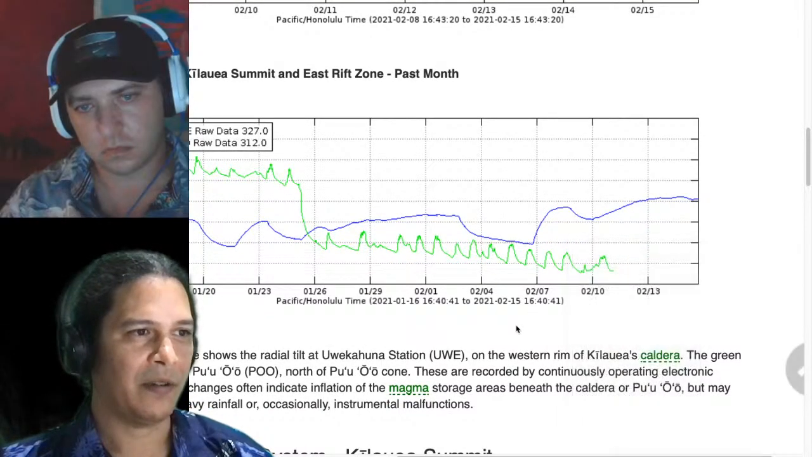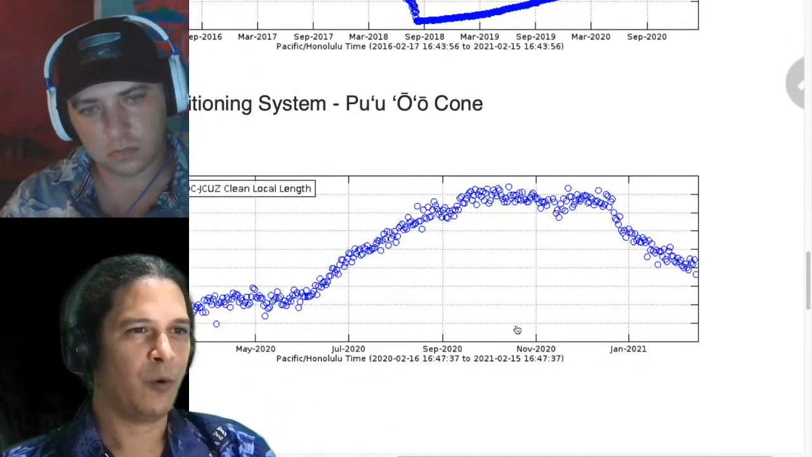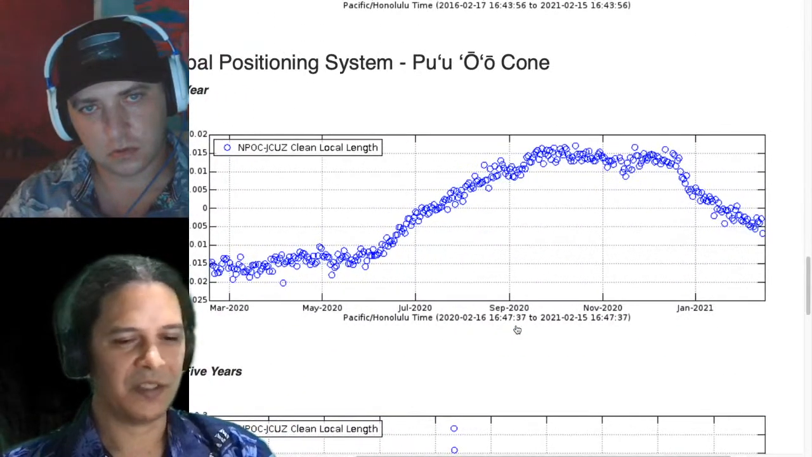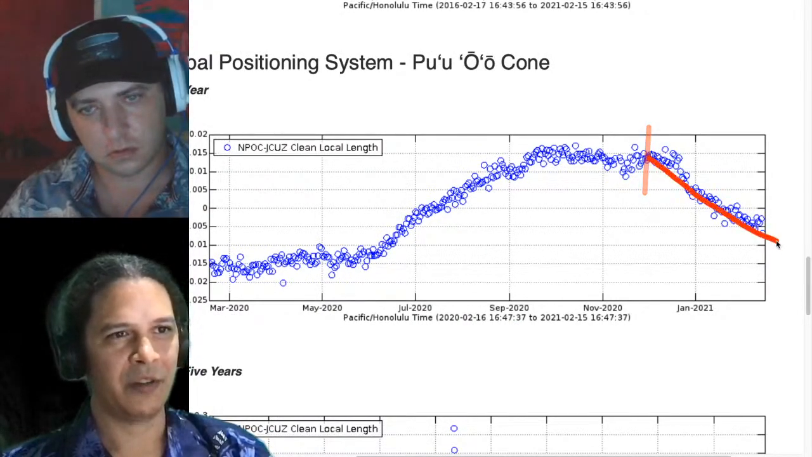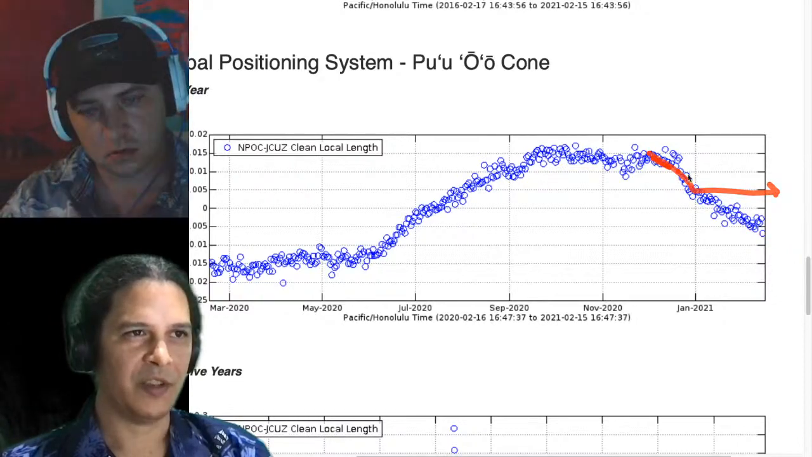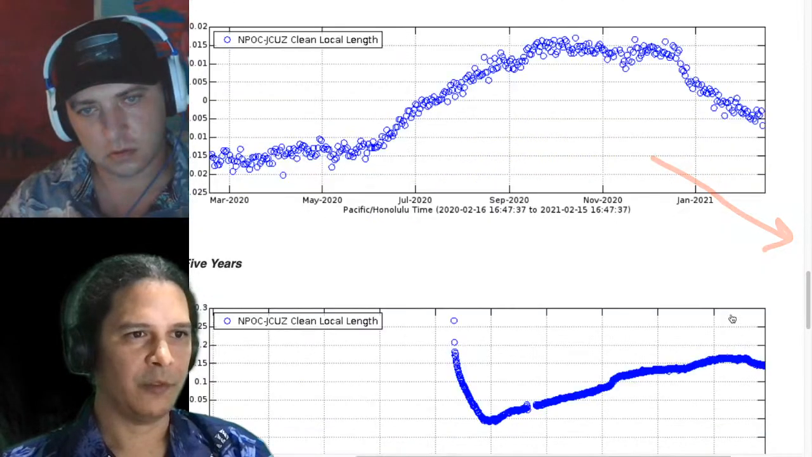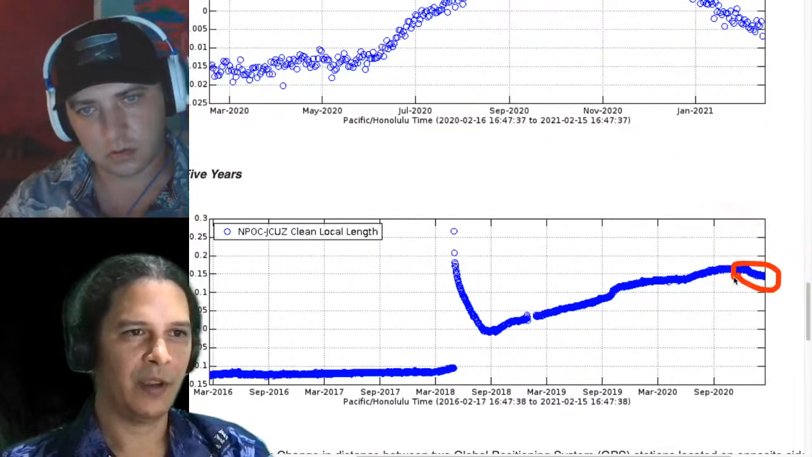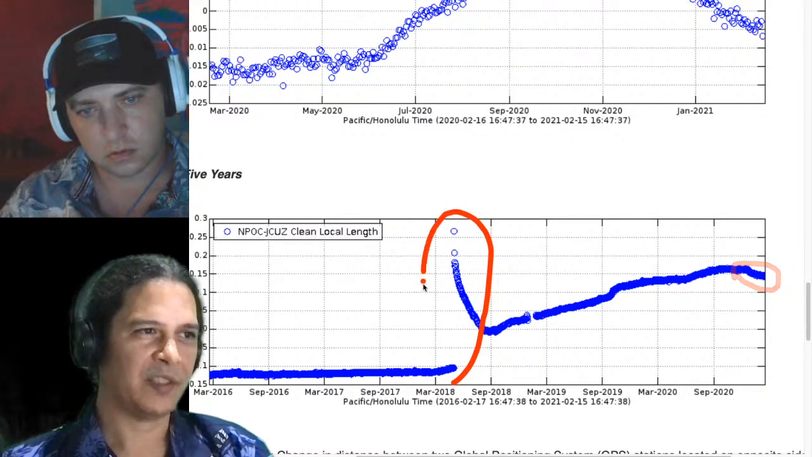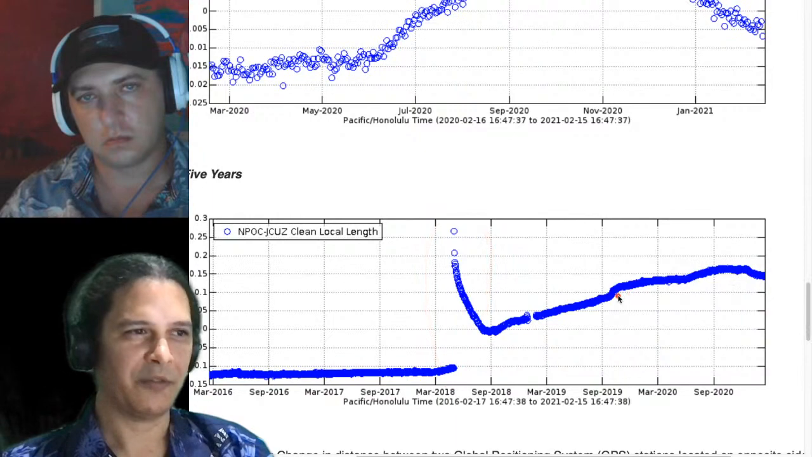And that's kind of based on the fact that if we go down here to the Pu'u 'Ō'ō cone, this distance across the rift zone from north to south, since the eruption began in December, has continued to contract in a downward trend. It hasn't come and stabilized, for example. It's continued to contract, which means it's still in a state of adjustment over at Pu'u 'Ō'ō. And that's kind of the fall effect after the 2018 eruption. We're kind of still hung over in some senses from that whole event.